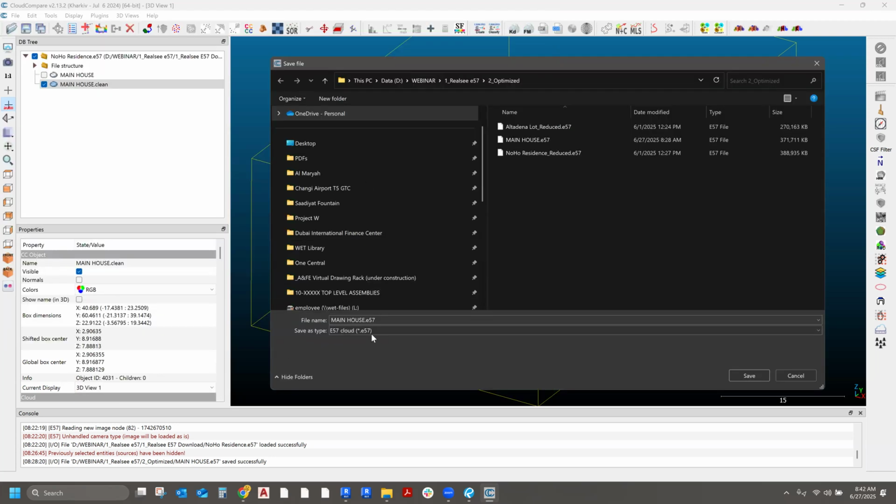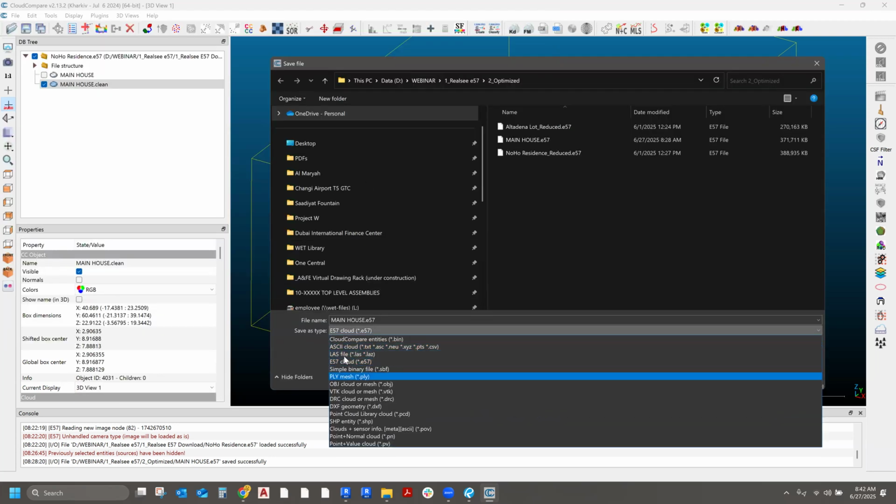When you save the entity, you have the option of OBJ cloud or mesh. You can give this a try. I'm not sure how it's going to show up on your end. Maybe you can manipulate it, but I don't know how it's going to come out as an OBJ file. But for what I'm showing right now, the point cloud is just there for a reference.